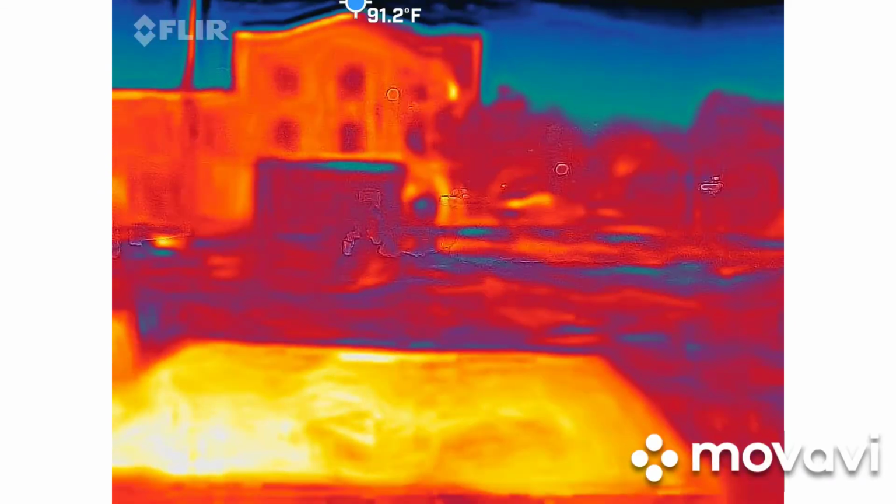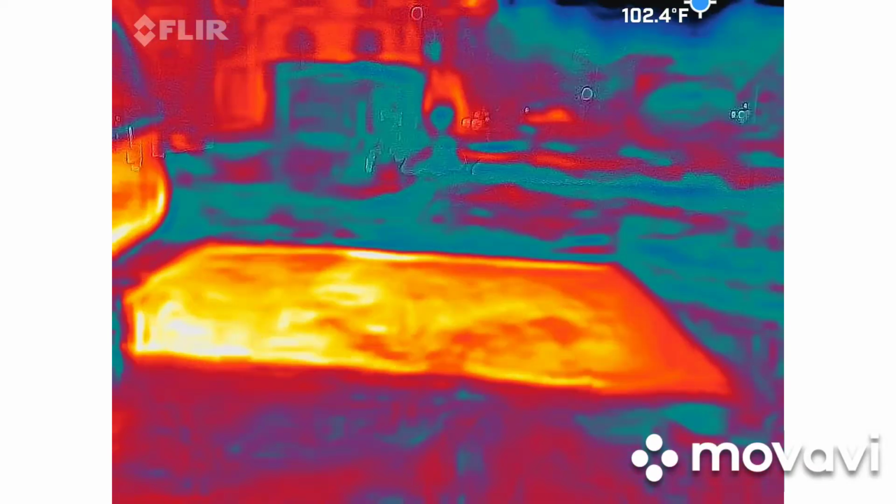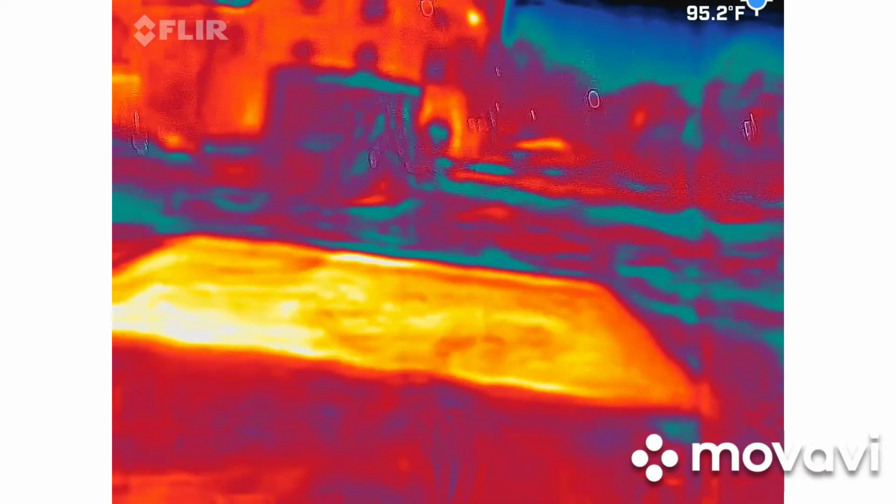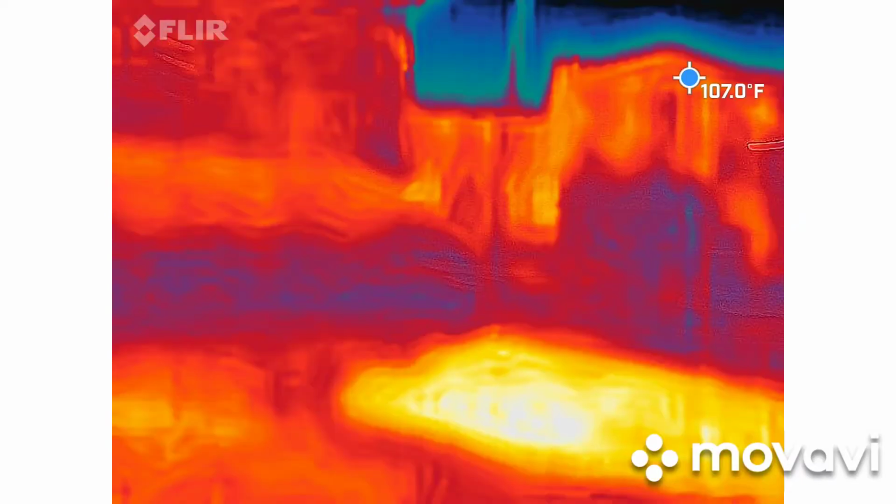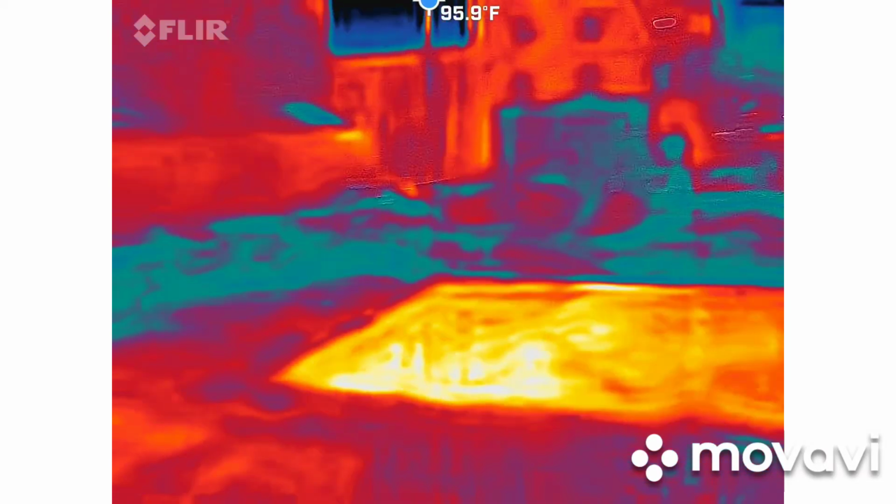Do you have something going on? Why is that all lit like that? What was there? That's a cement pad that's still there. It's holding the heat from the daytime sun. Wow. Concrete would do that. So that's nothing. I got excited. I thought maybe it was a kitchen or her dressing room or something. Nope.